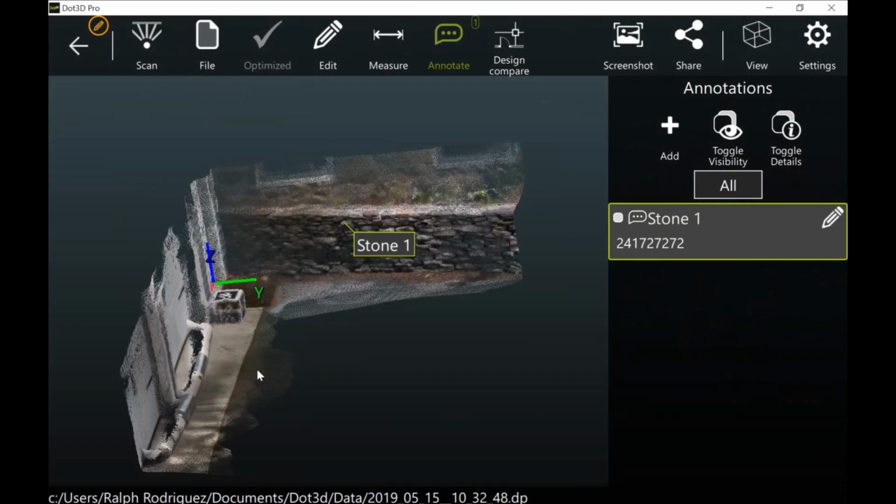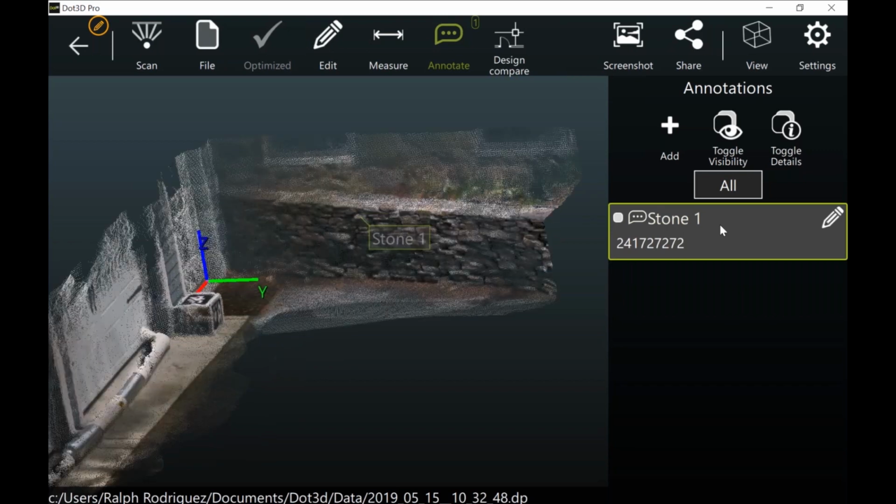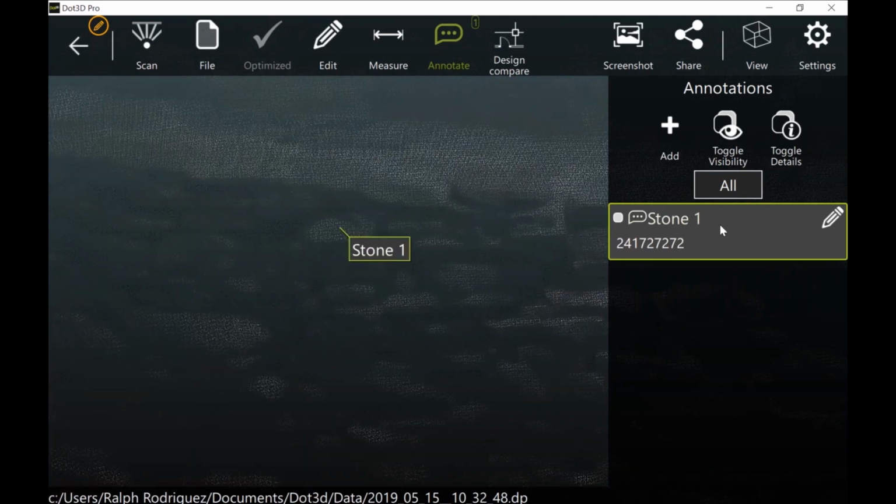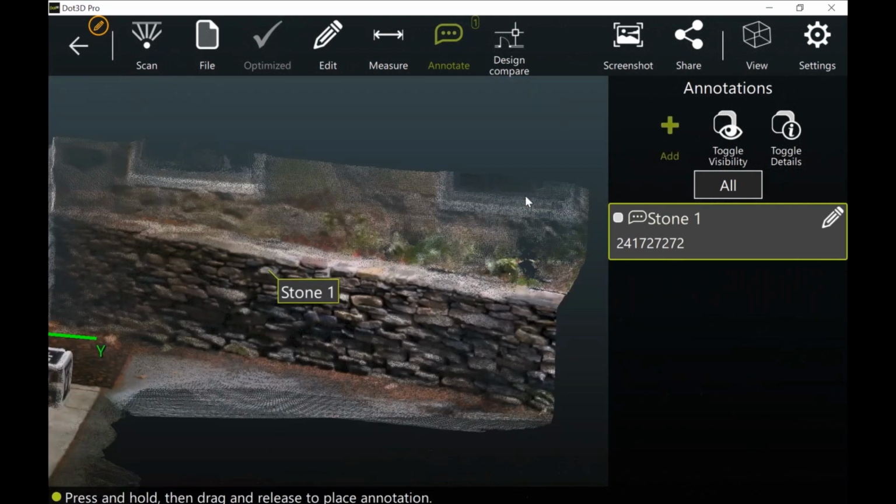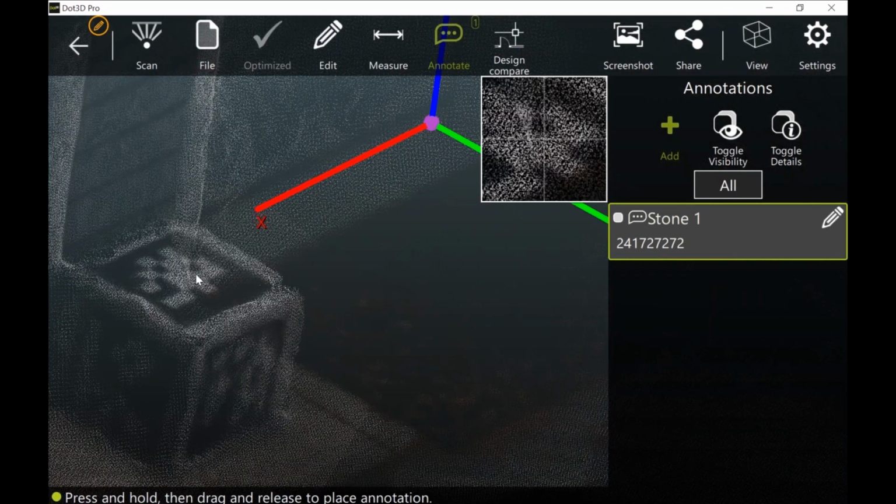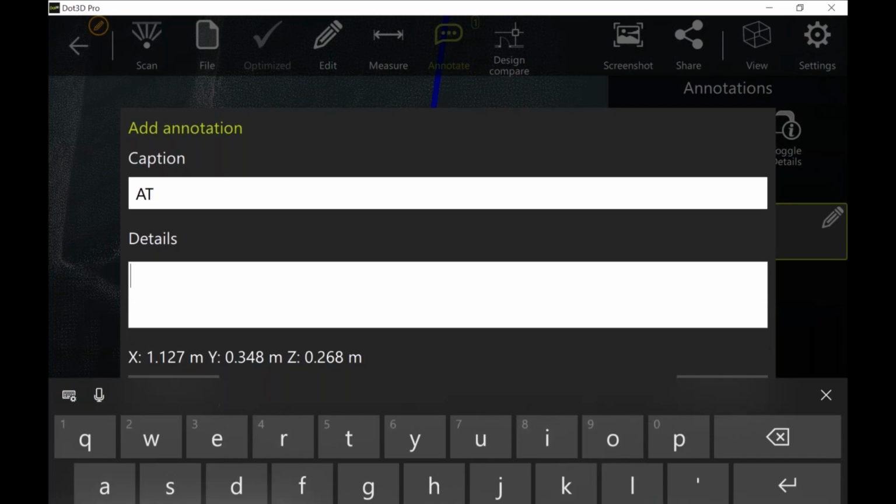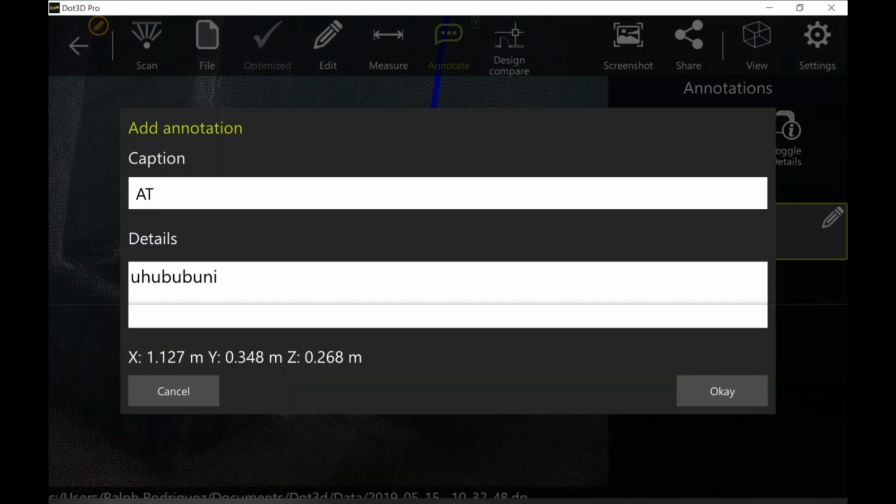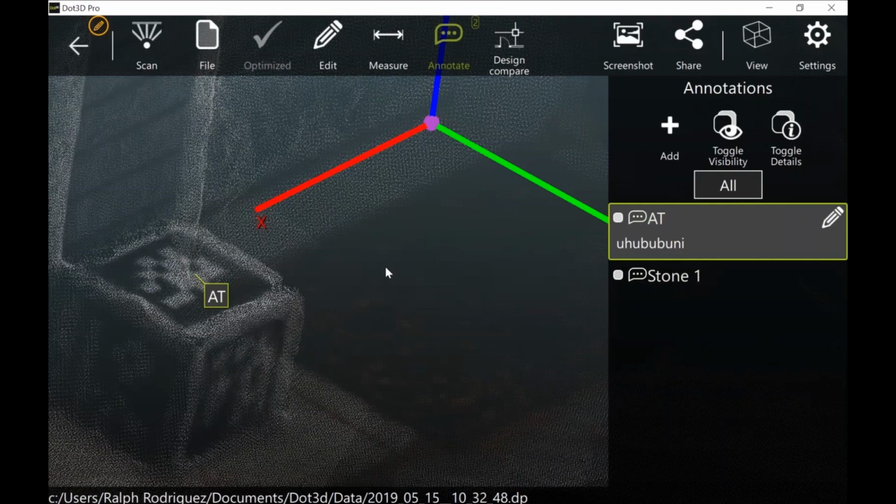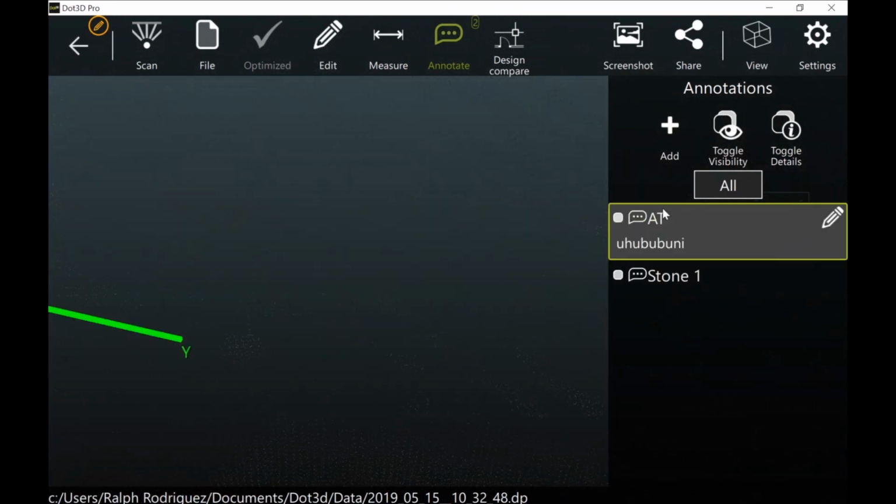It saves not only the text information and the XYZ information, but even the viewpoint you were in when you made that note. So this is really great if you're trying to take someone else who wasn't on the job site on a presentation through particular areas of interest in the scan. You can add several different annotations very easily. So we'll call this April tag. Again, any details you want to put in there and hit OK. And then if you double tap on these, it'll bring you on a 3D walkthrough of those different parts of your scene.